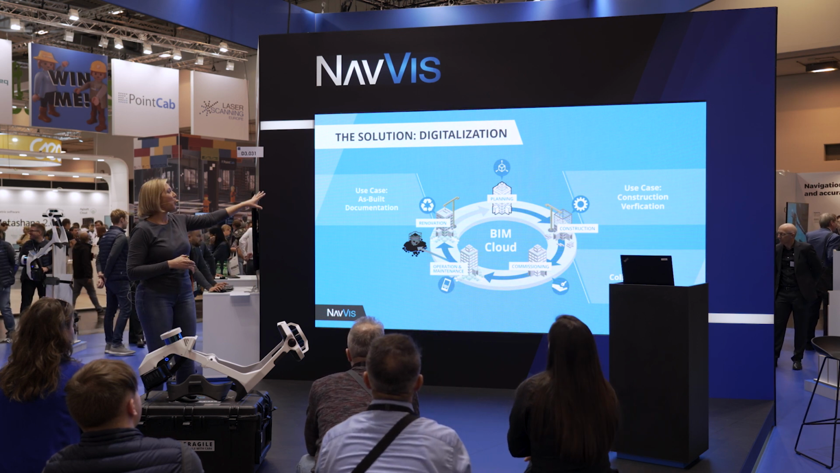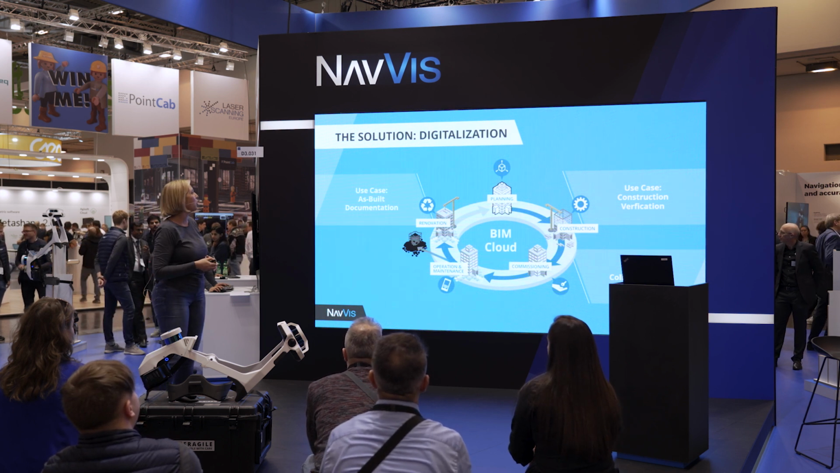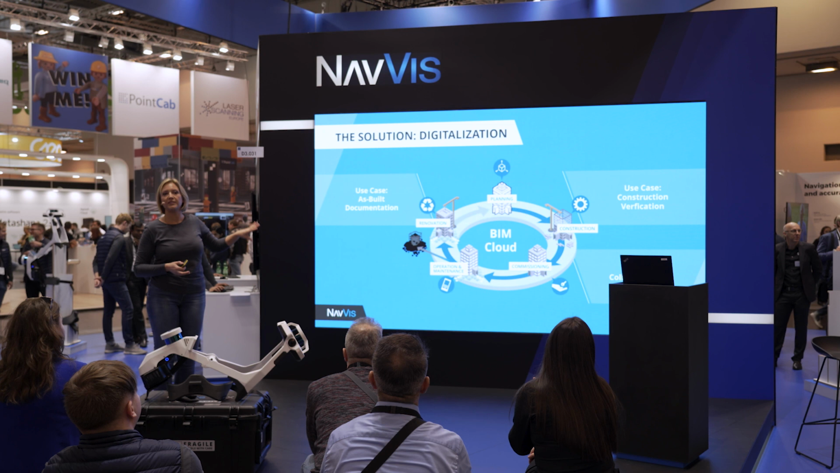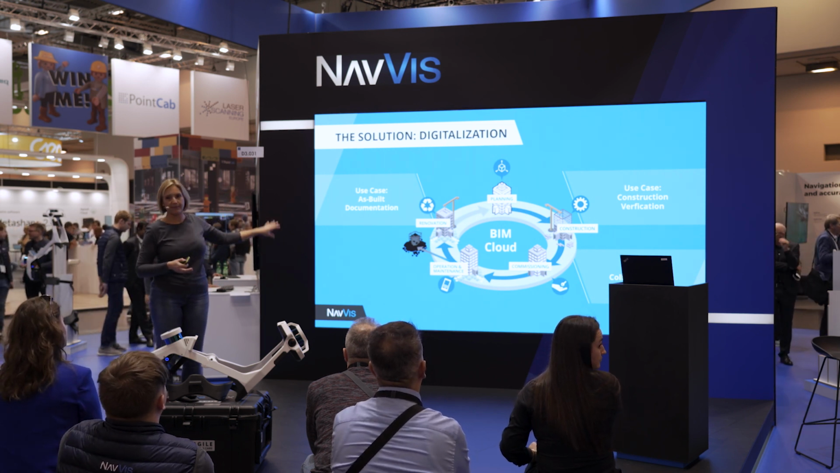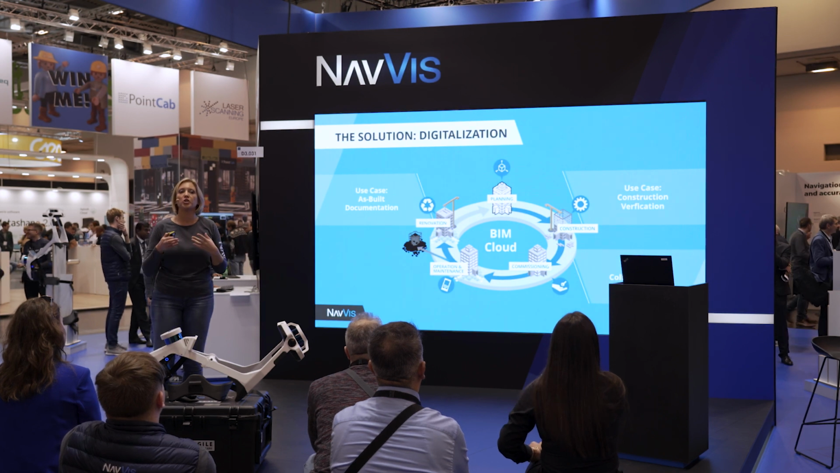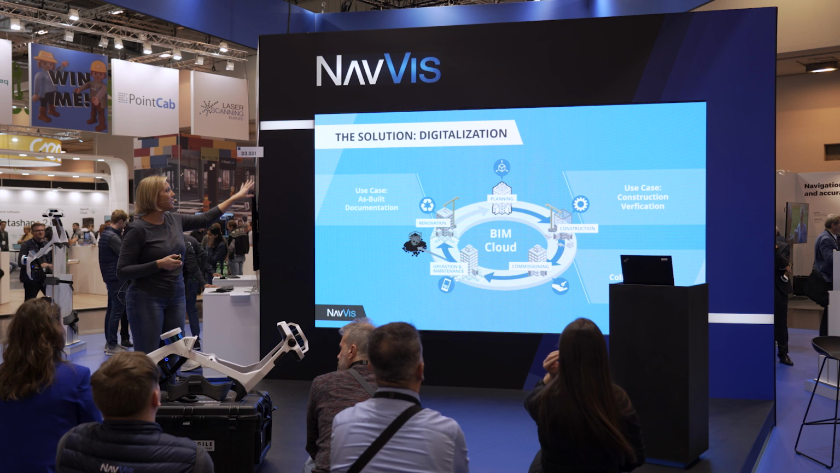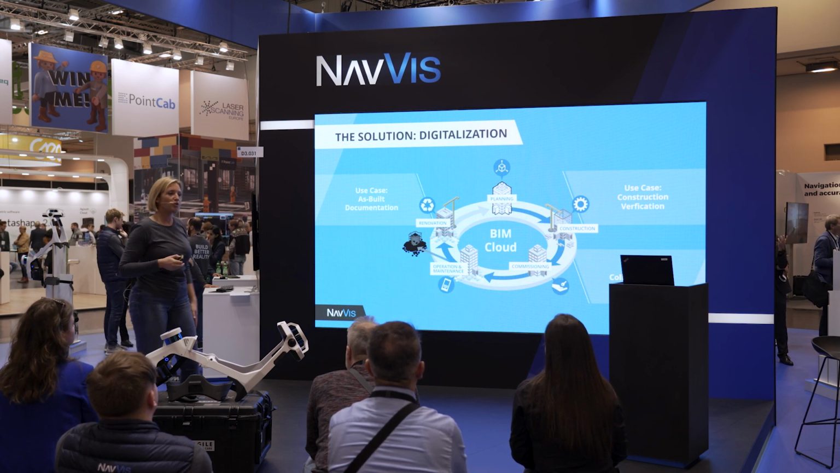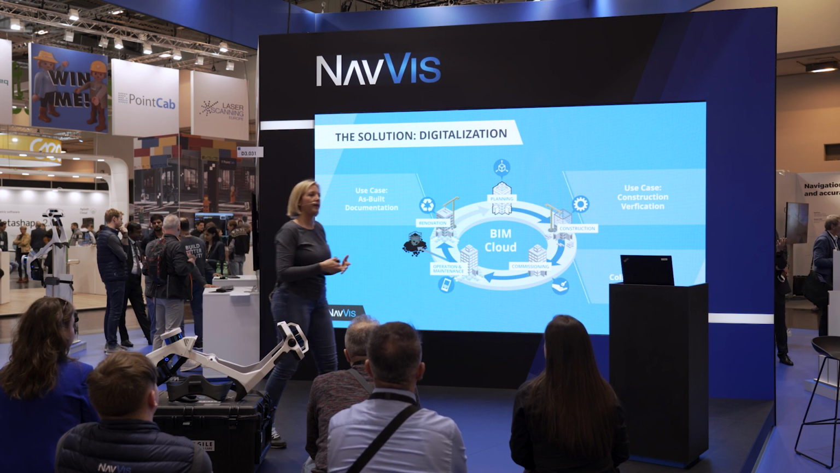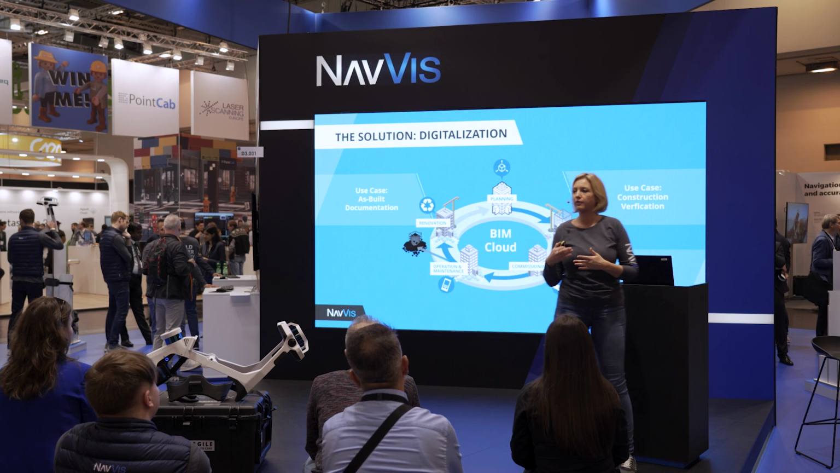So if you look at all of these steps within a construction project or building project, whatever you want to call it, in all of those steps, Navis VLX is a great tool. So if you look at the as-built documentation at the beginning, where you just capture what the current status is, you use Navis VLX for that. Then you do the planning in Ivion. Then you would start the construction phase, and also during the construction phase, you might do the rescanning, where you scan with Navis VLX every week or every month.